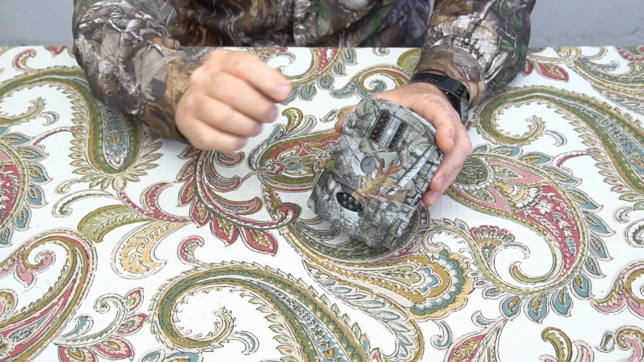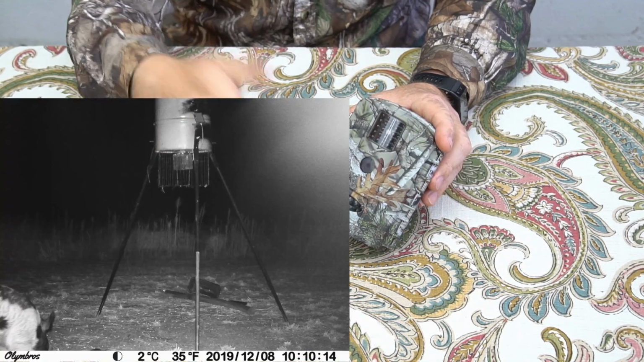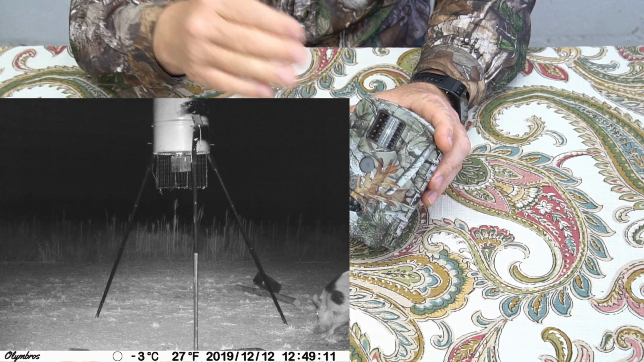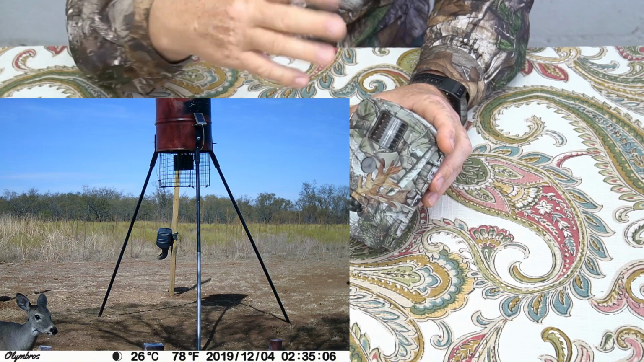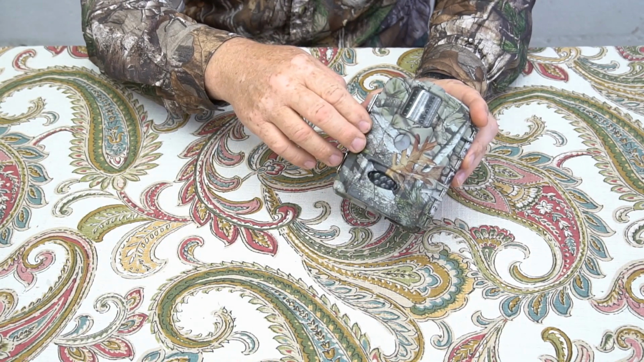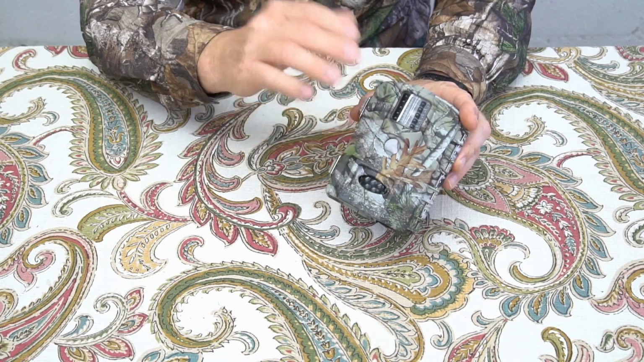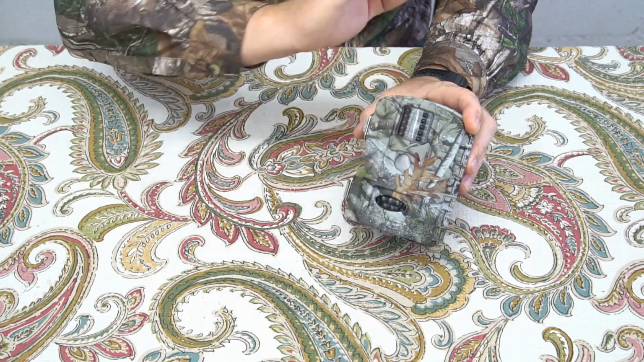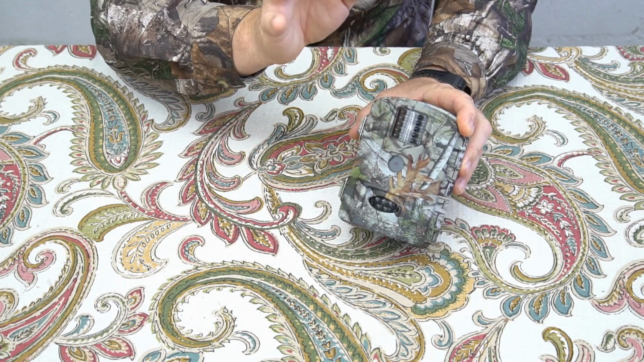And so sometimes you just catch a piece of an animal, like I'll throw some pictures up as I'm talking, and you'll see I'll have a head or a butt or a back or just a corner of an animal in there that's not in the center. That's why I got quite a few pictures with nothing in them, because the sensor is wider than the angle of the view of the lens.